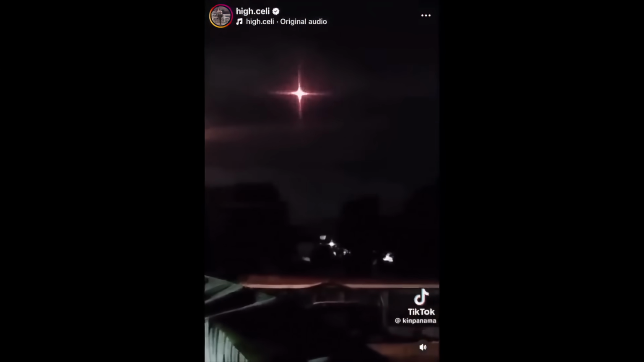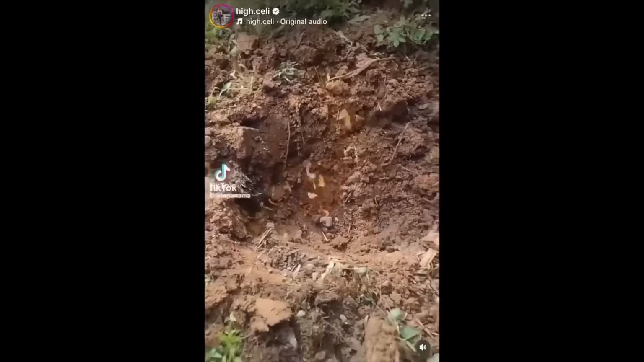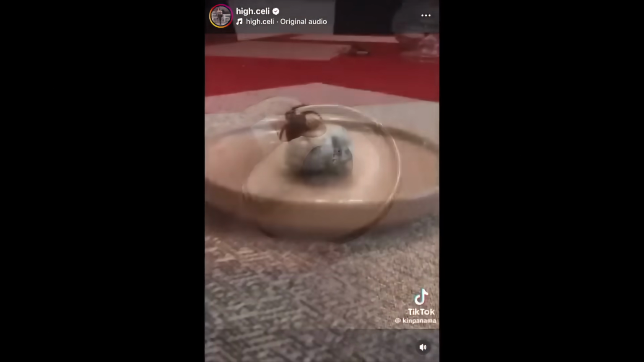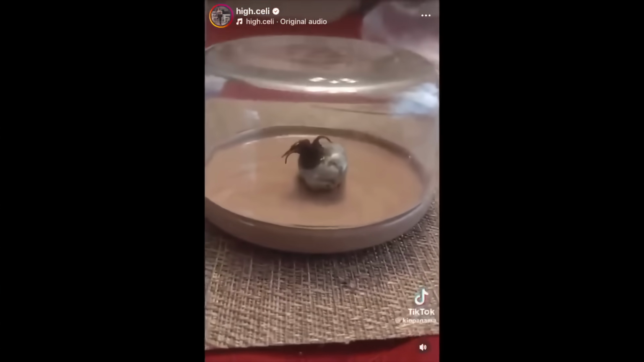September, a meteor crashed in Panama. This TikToker, Kin Panama, documented this. First off, I want to say thanks to Kin for giving us the opportunity to see this firsthand and documenting it so clearly. This man has a well-standing profile. He posts about normal things for years, and all of a sudden starts posting this footage. I don't have any reason to believe it's AI.